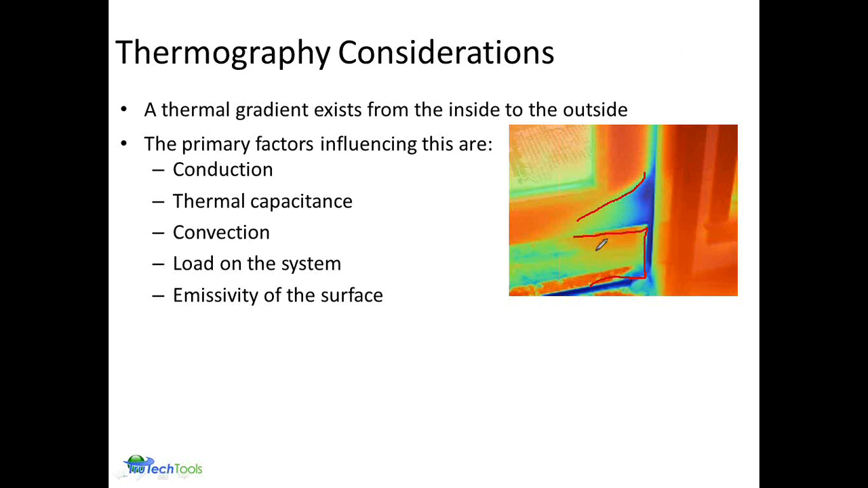This is an aluminum kick panel on the bottom of the door, so it is really reflecting the background temperature, the warmer area that we're seeing in areas like that. So it's making the image just a little tricky to decipher, but if you know what it is that you're looking at and you understand the basics of thermography, it makes it a pretty easy image to diagnose. But again, it does take some words to describe exactly what's going on.